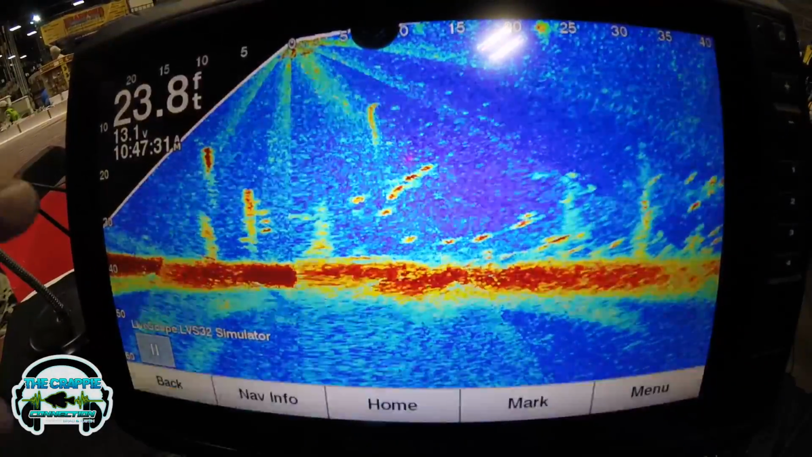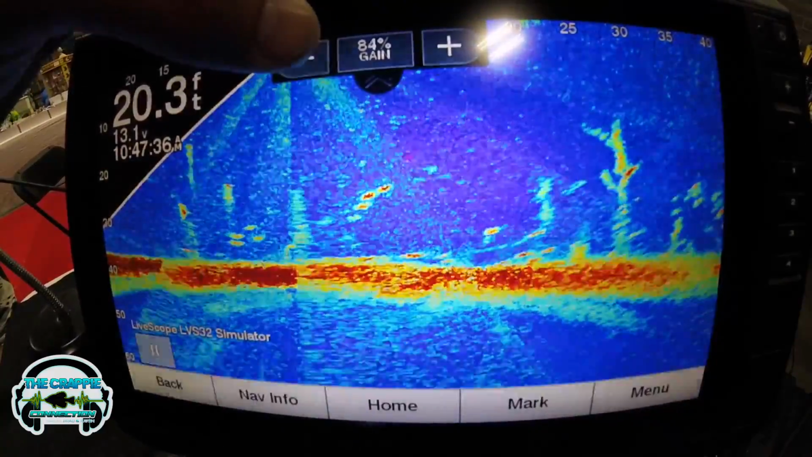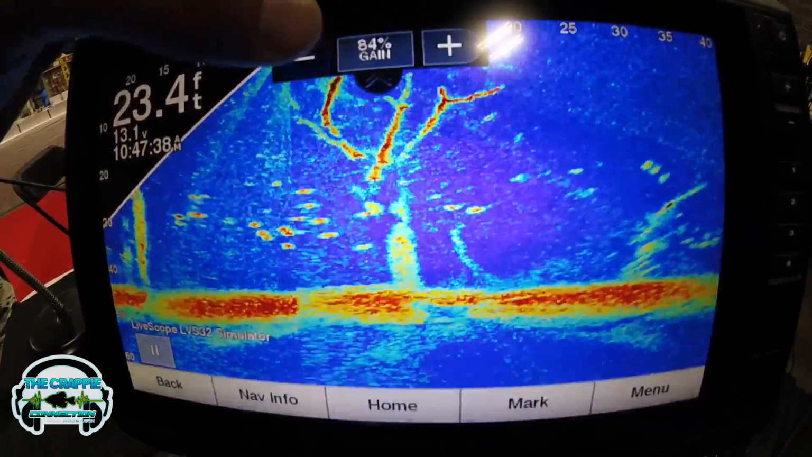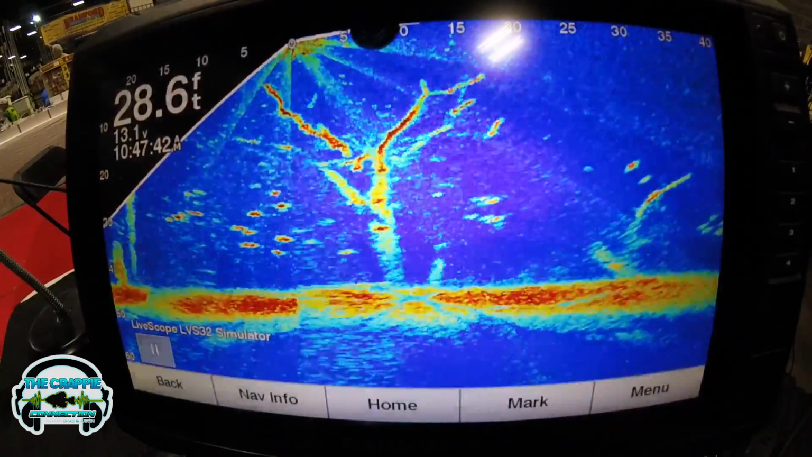So the first thing you want to do is see your jig on here, and then come into your gain and start backing that gain down to clear up your picture, but make sure you always see that jig. Keep focused so your boat's not moving around, or your transducer's not moving, and you're still aiming at your jig.